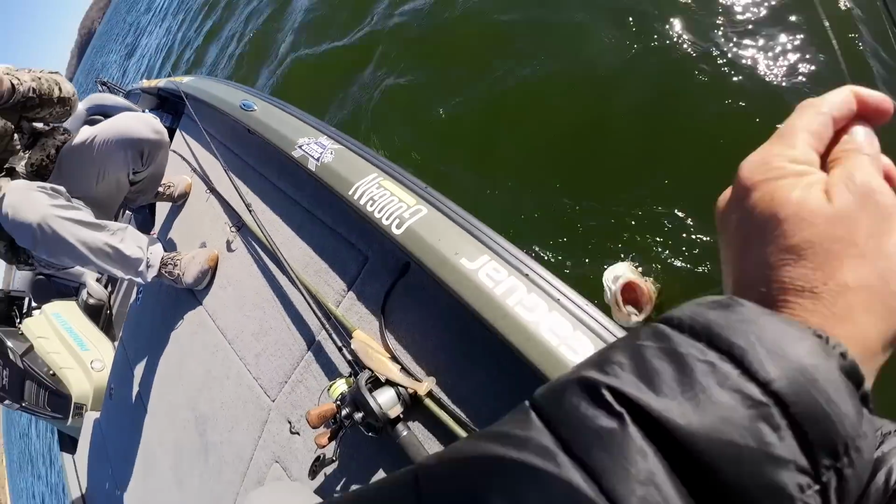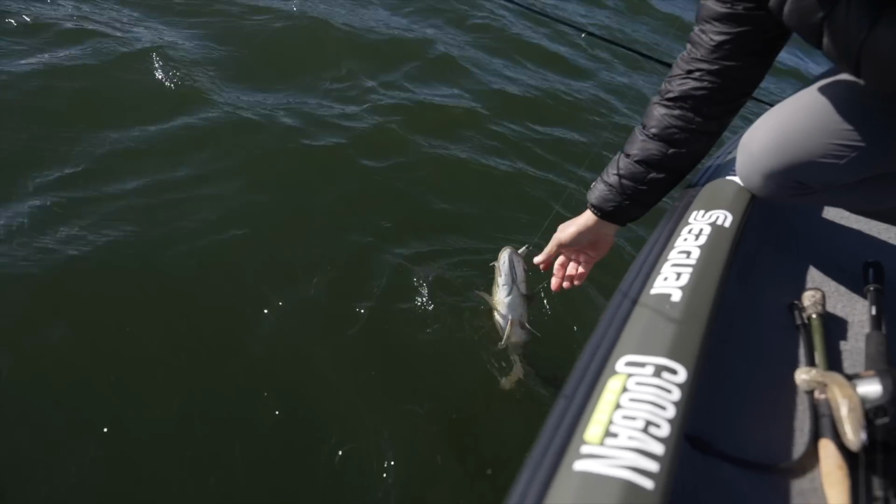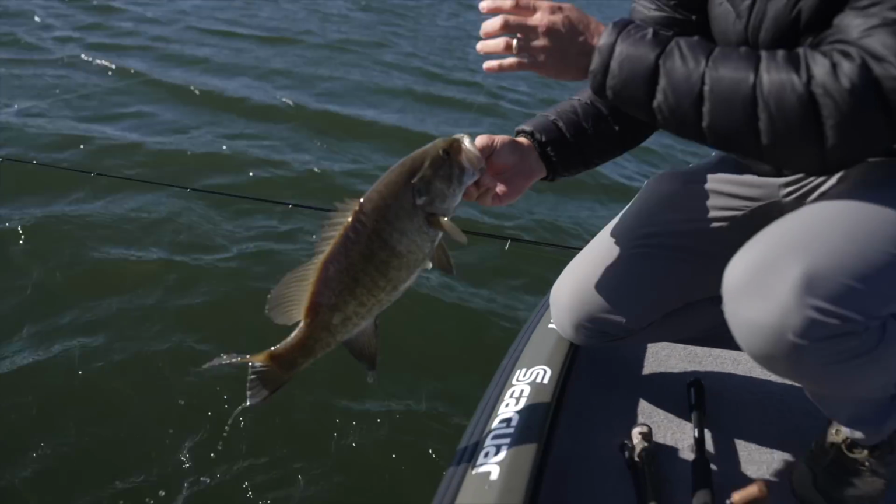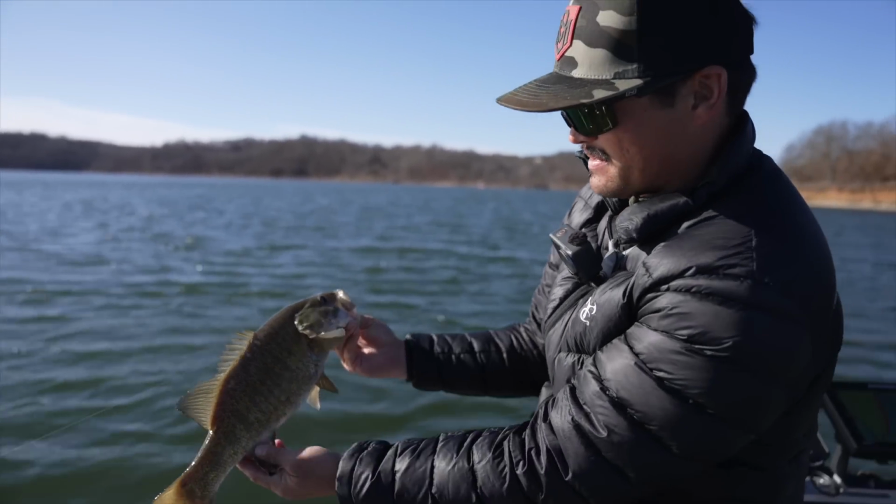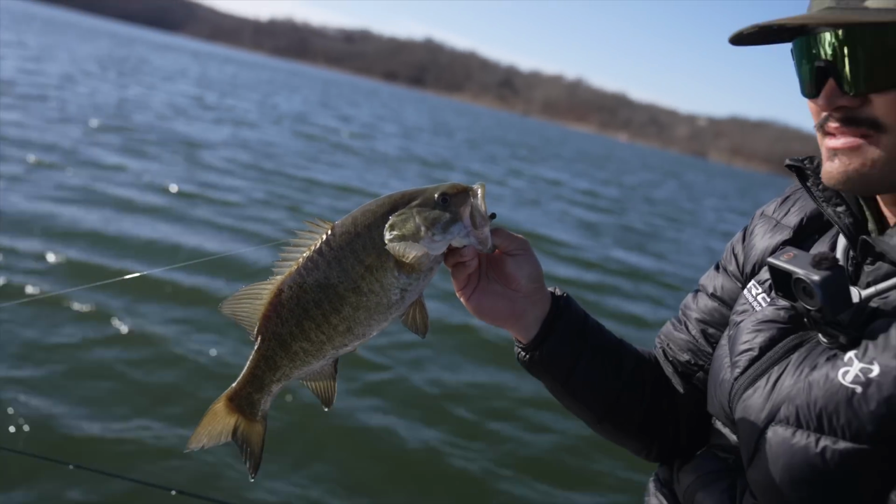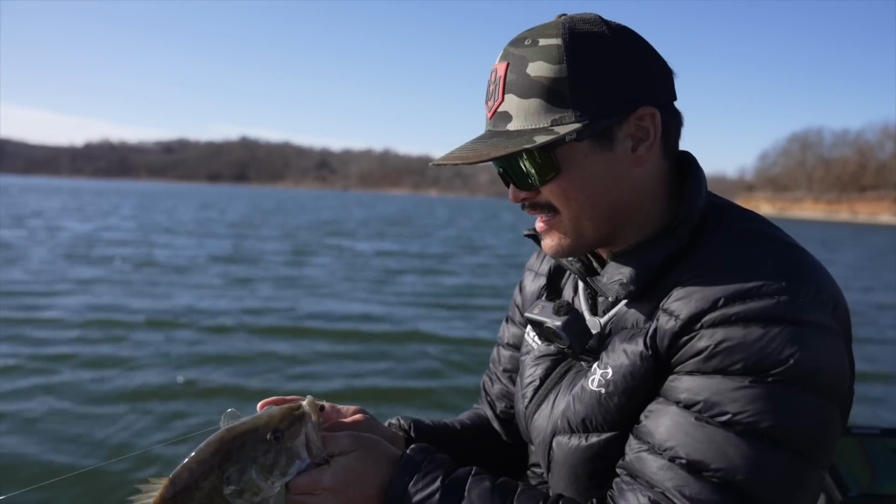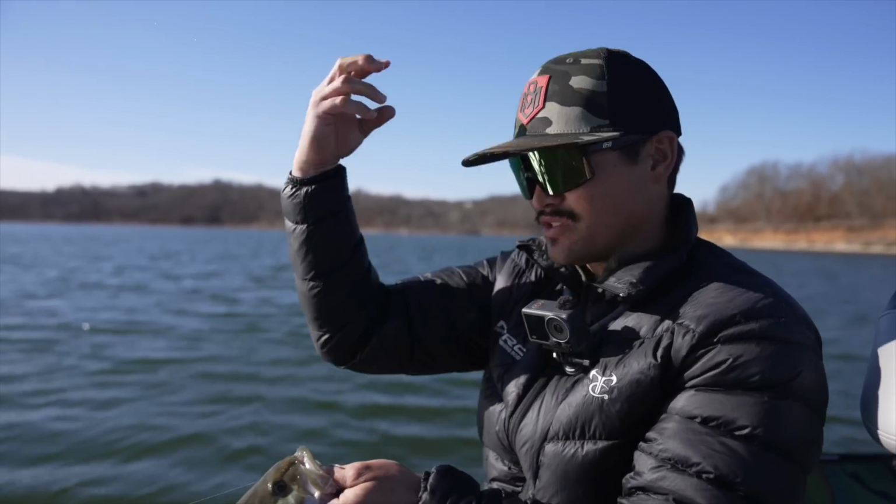That was awesome. There was about 3 or 4 of them down there on a tree, and that's the smallest of the bunch right there. There was one that looked like it was 6-7 pounds, but that is a nice smallmouth. How about that? A North Texas area smallmouth, absolutely rocketed off the bottom and just got it.